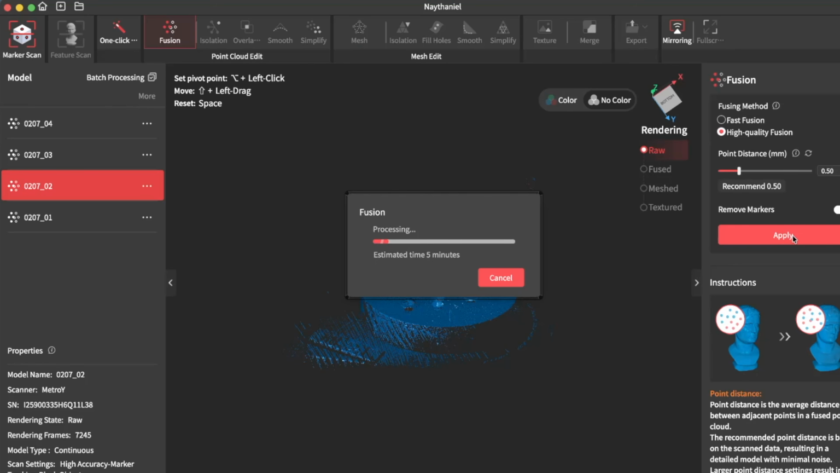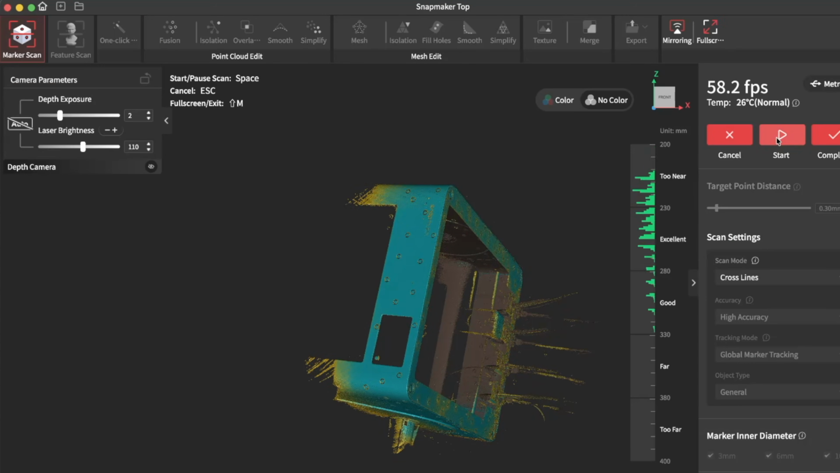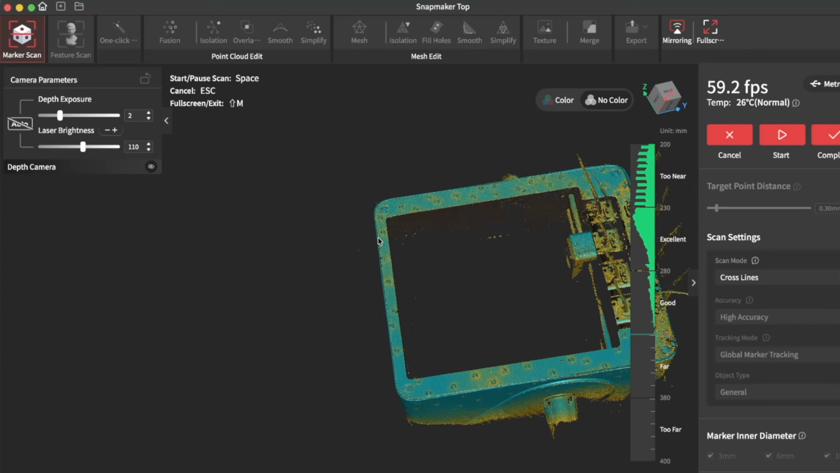I believe this primarily resulted in slower processing times, which I didn't mind too much, but if you're going to be scanning a lot and scanning larger things, make sure that you meet those system requirements.